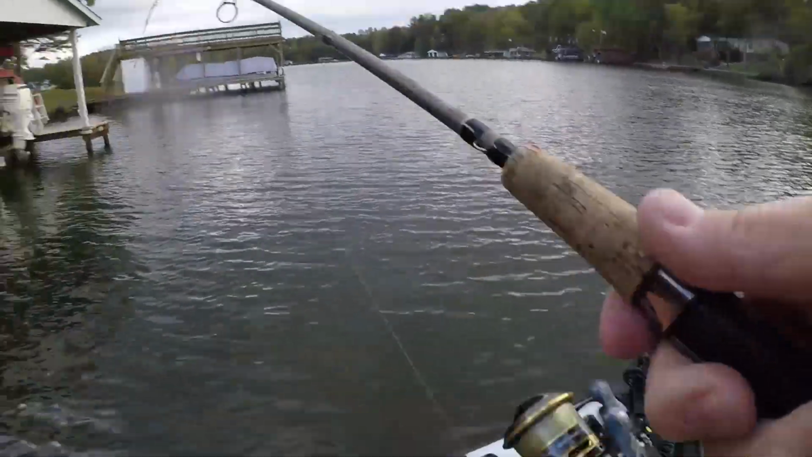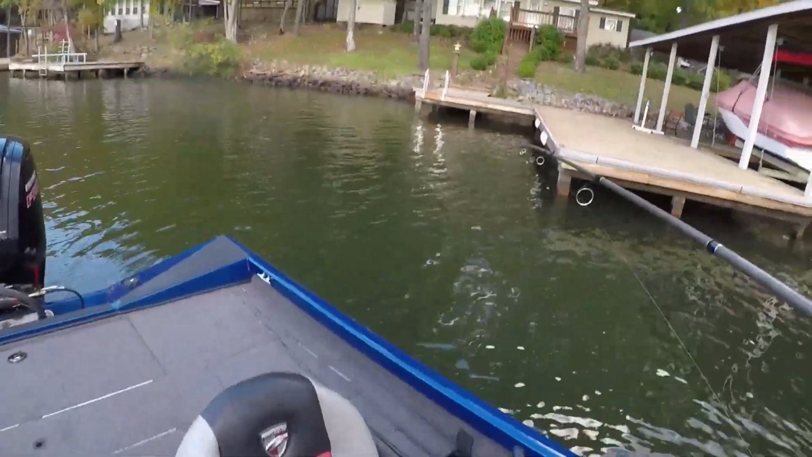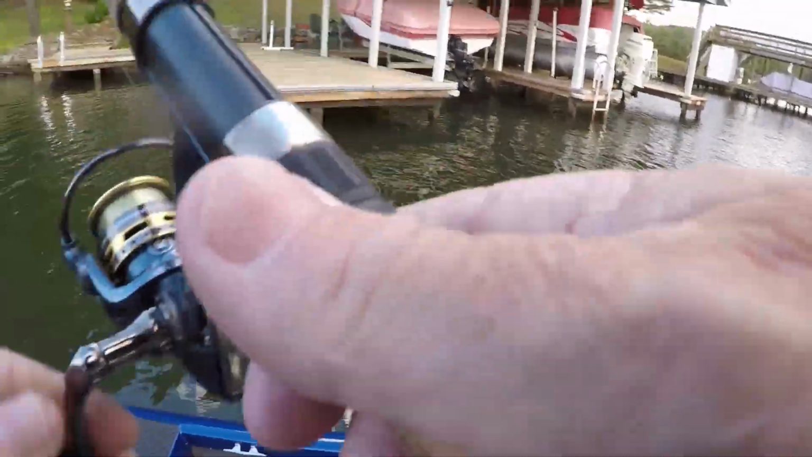Gosh guys, this one's got some meat on his shoulders. I don't have a 2-pound test on this one, guys. Y'all know that. I got these 2 rods with 2 and I got 2 with 4. So, he's acting like he's got some, yeah, he's not a bad one. He's not a bad one.